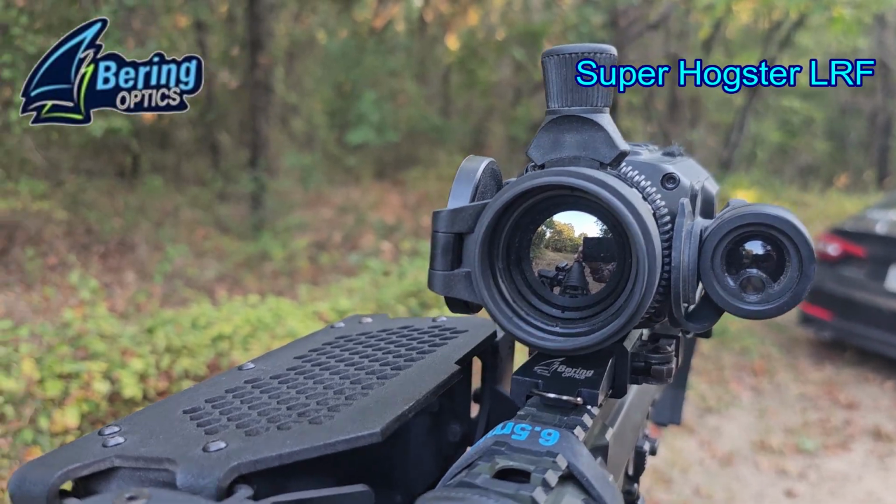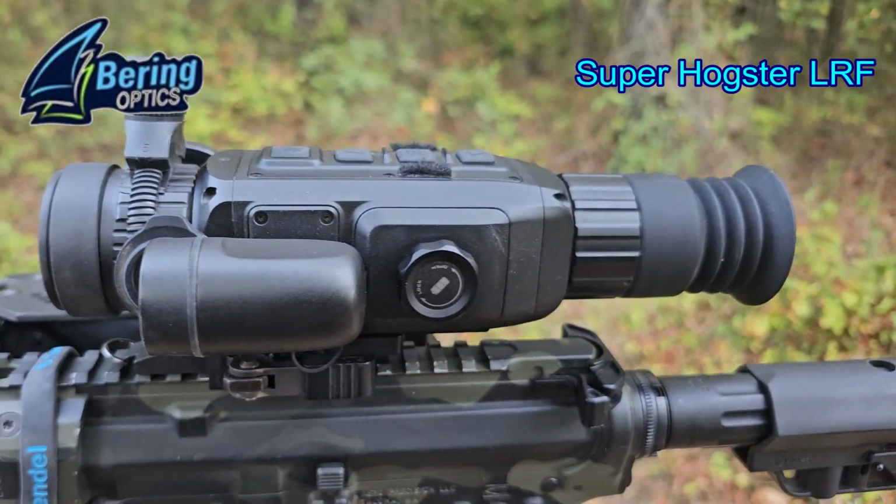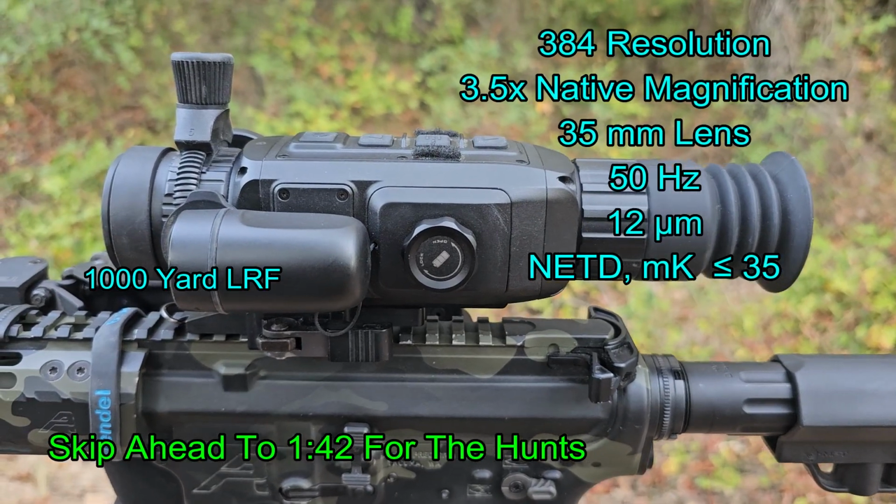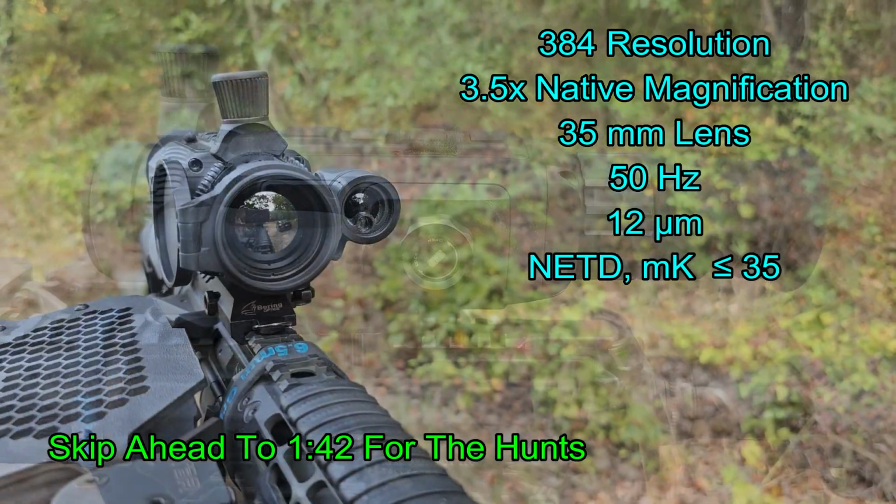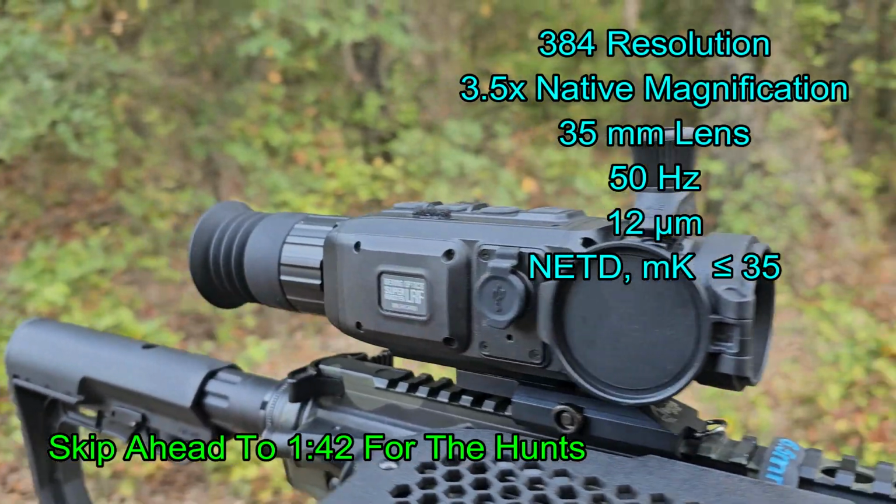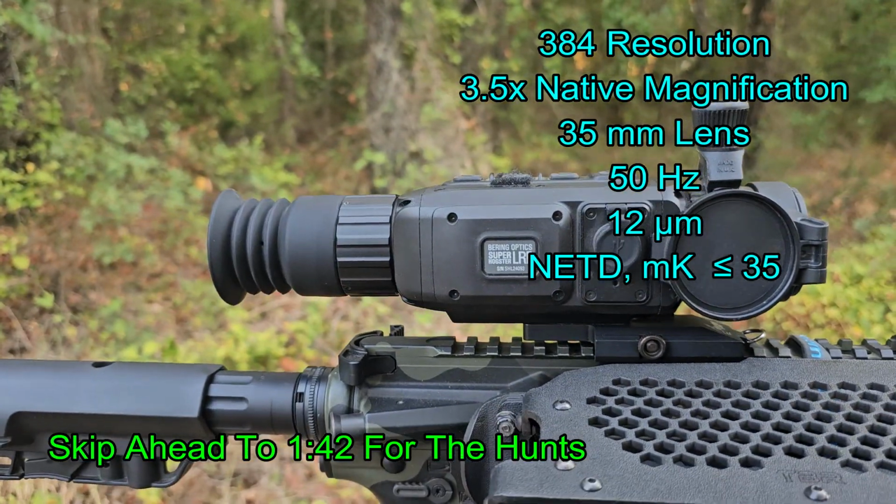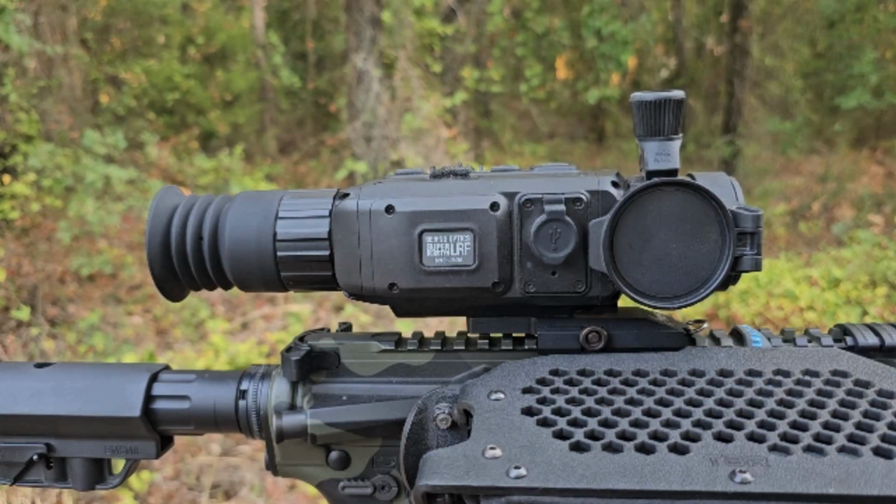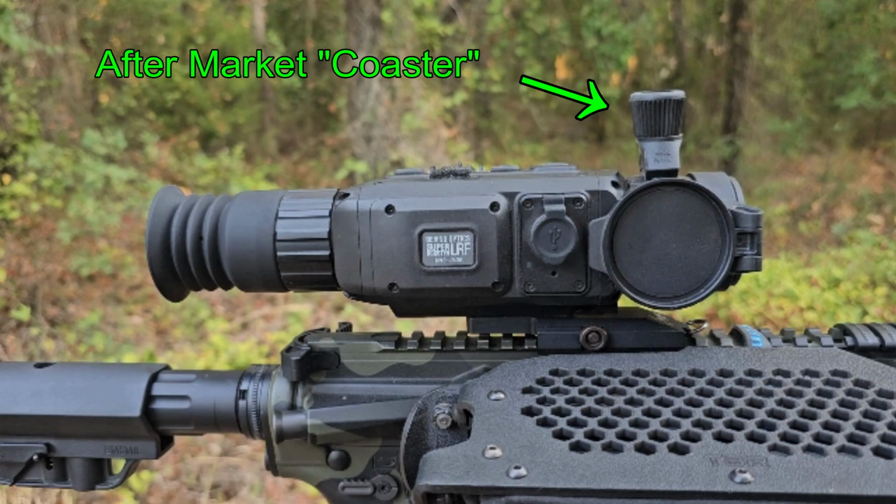I want to talk about the Bering Optics Super Hogster LRF that I've been using for the last few weeks. It's got a 1,000-yard laser rangefinder on it. It's a 3:4 resolution, 3.5x native magnification thermal weapon sight. Runs at 50 Hz, 12 micron, and has a NETD of less than 35. And on the front is also the coaster that I use to help with the objective focus.